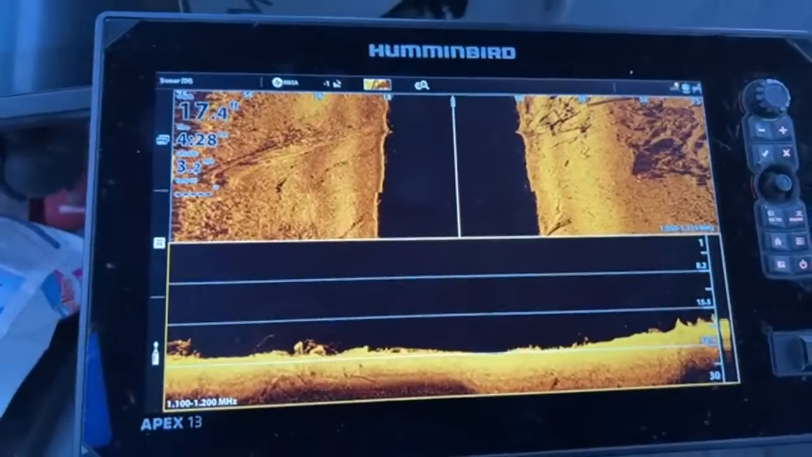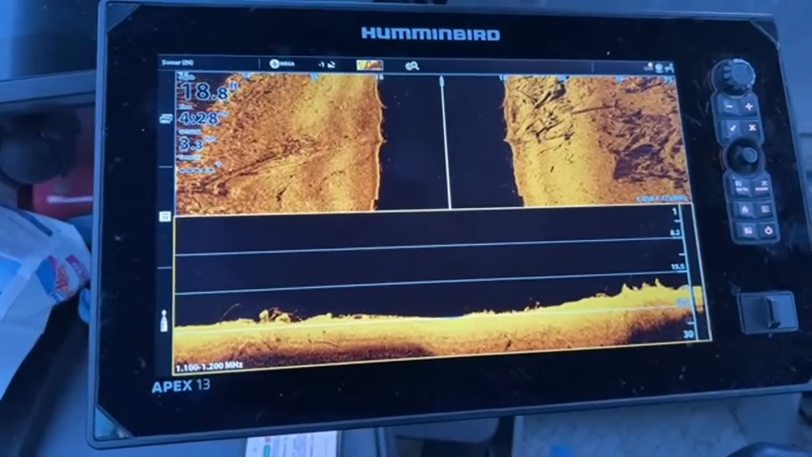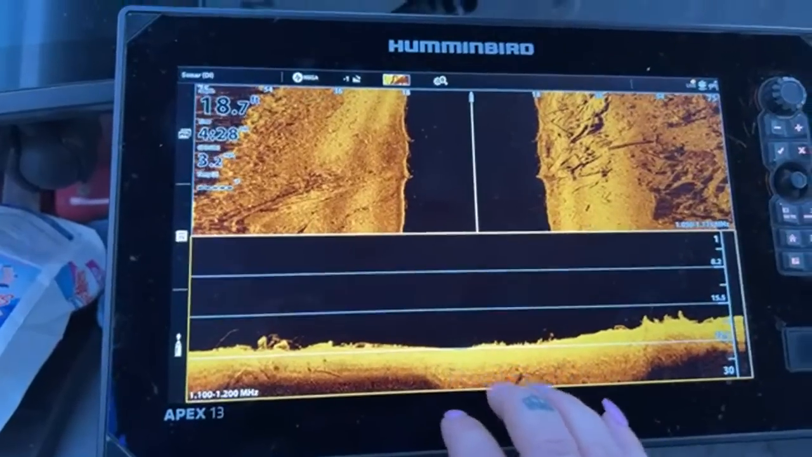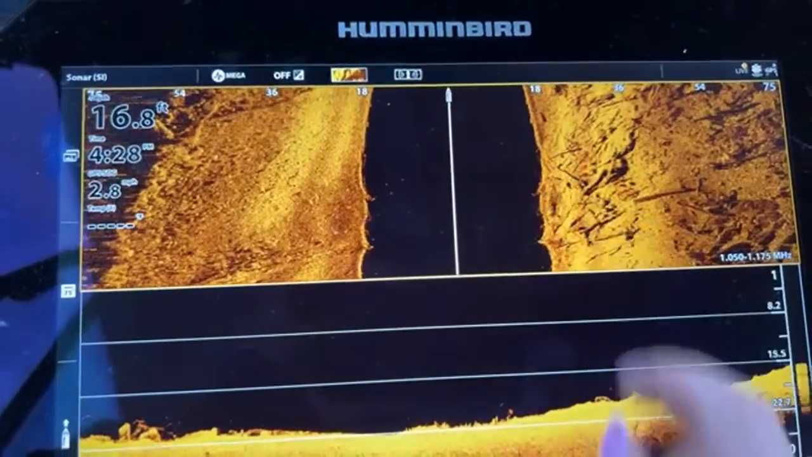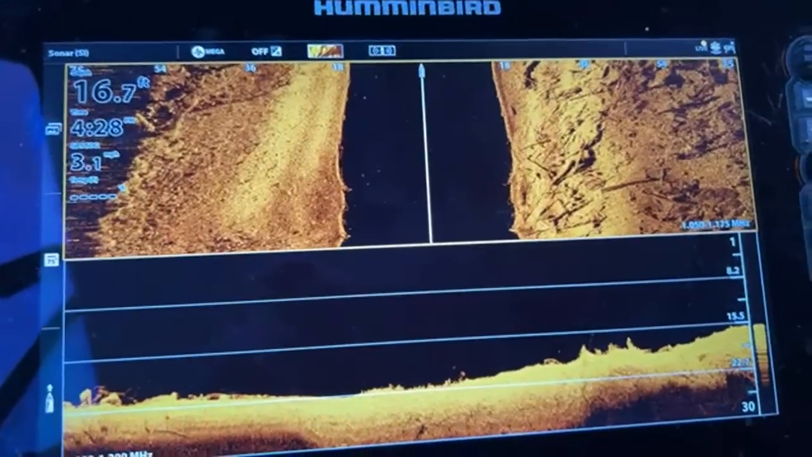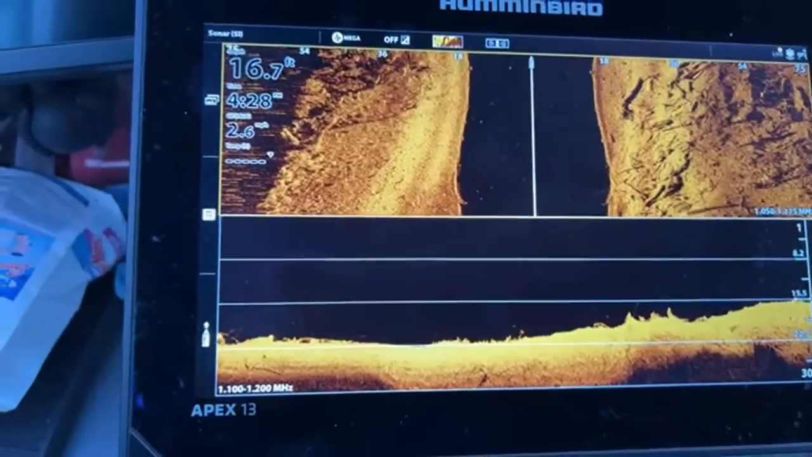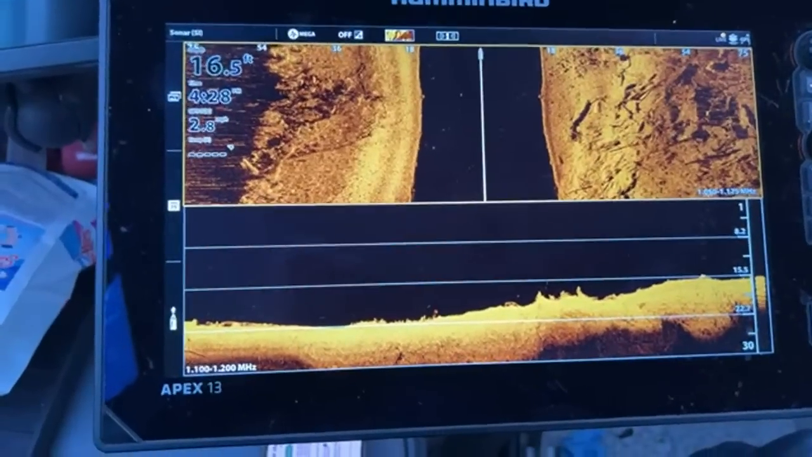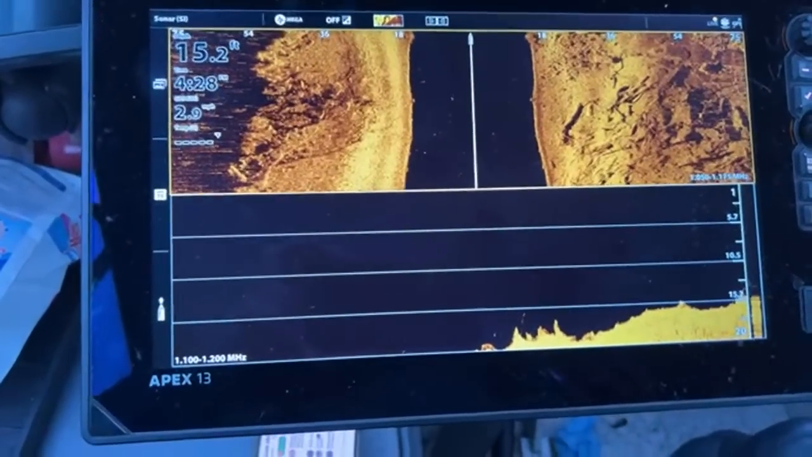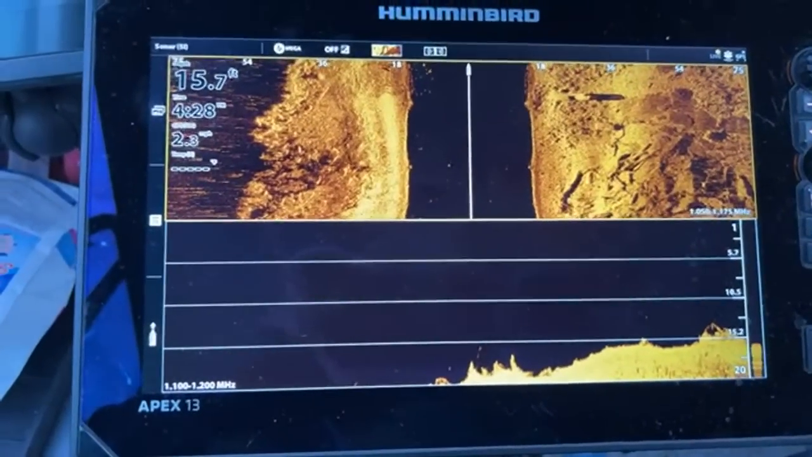So you kind of get this, when we say flashy, that's what we mean. You get this flashy return in here, where you can see every log and every twig. That has so much sediment and silt built up on it, where when a vehicle's in there, the sound wave is bouncing off of that shiny metal. So the sound wave has nothing really to absorb into, so it has nothing to feed back to. So if that makes more sense.